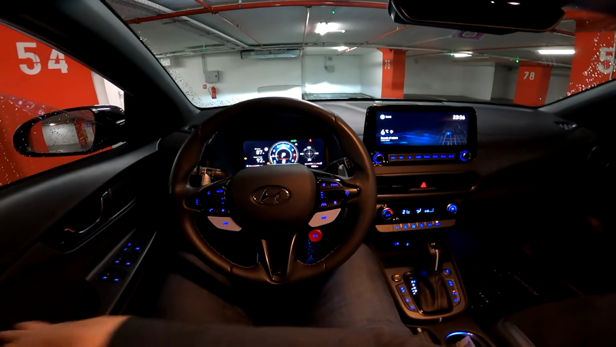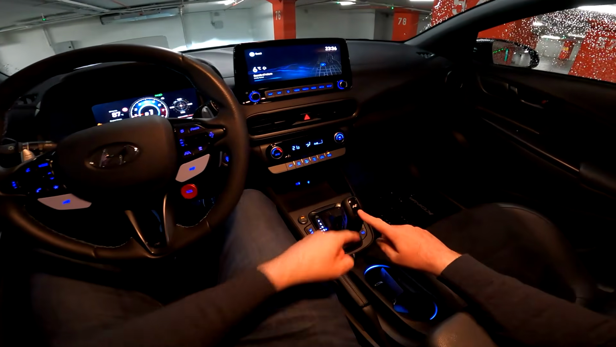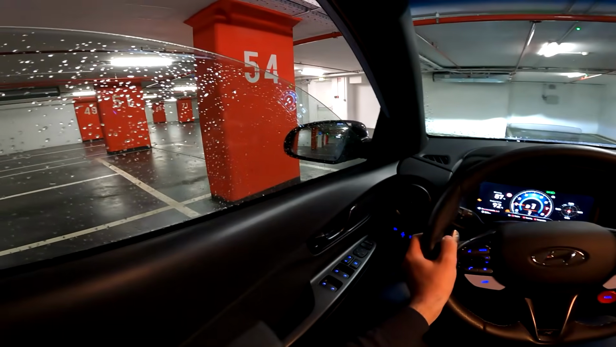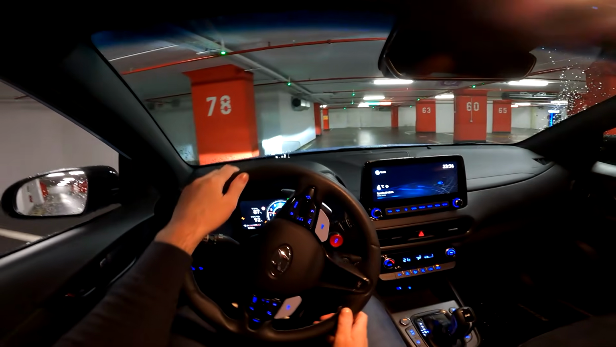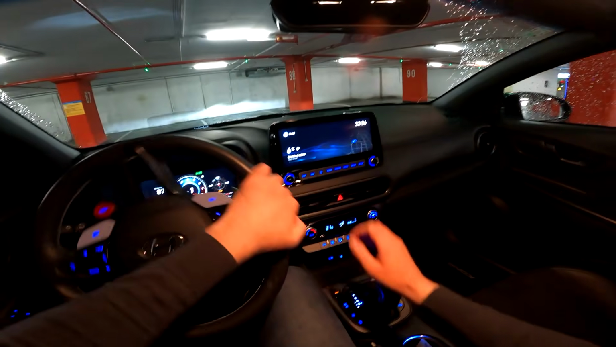This is the view in front of the driver, and we are ready to go. We have the automatic transmission, DCT, and let's go. And I will do this so that you can hear the exhaust, and this car has a very impressive exhaust sound,